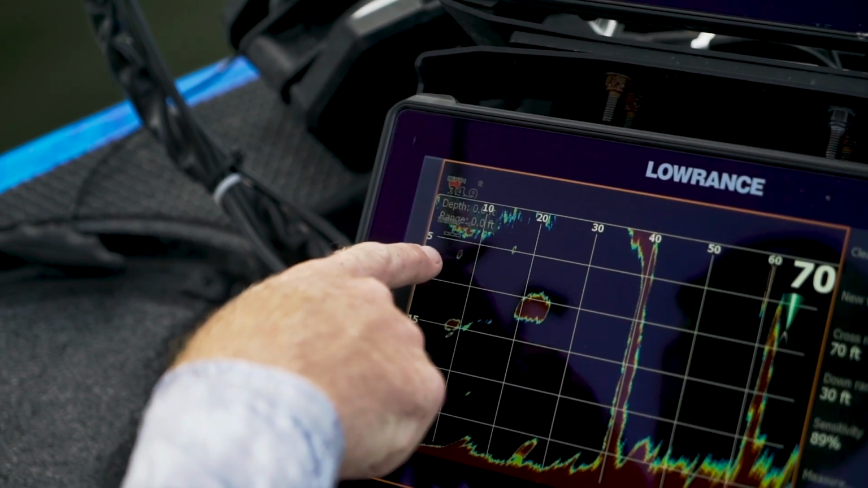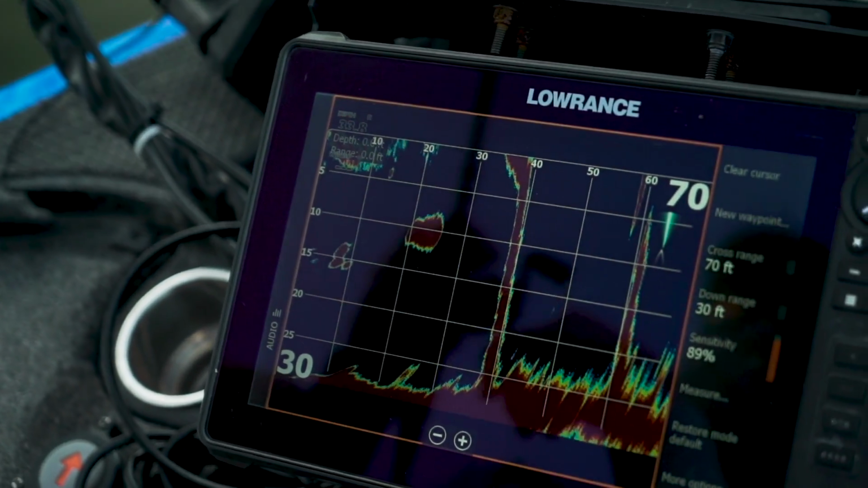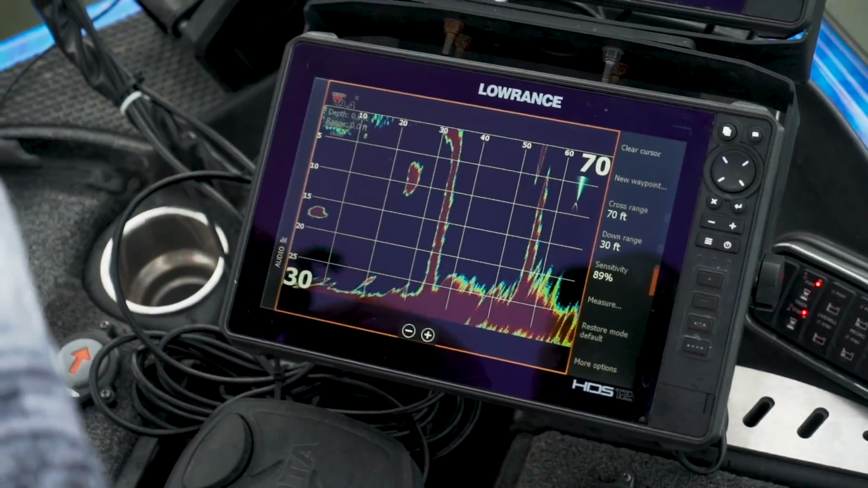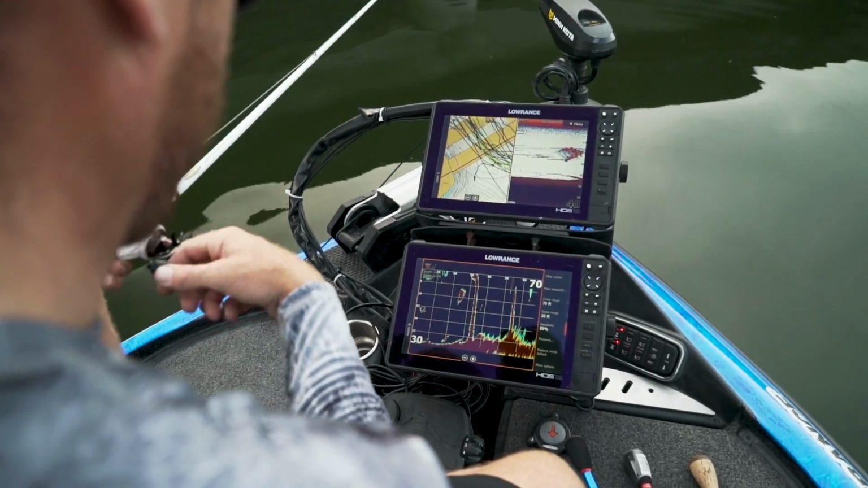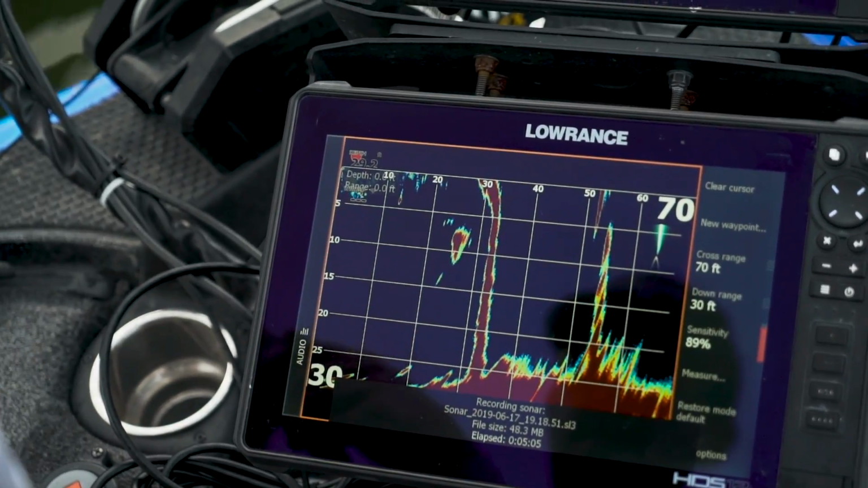Here's my crankbait right there. It's moving up. It's coming up. Coming up. Boom, there it is. There's actually a couple big fish right there. Let's try it again. I'll show y'all real close. Get down there. It's probably about 30, 40 feet. There, I can start seeing it right there. It's moving pretty fast.